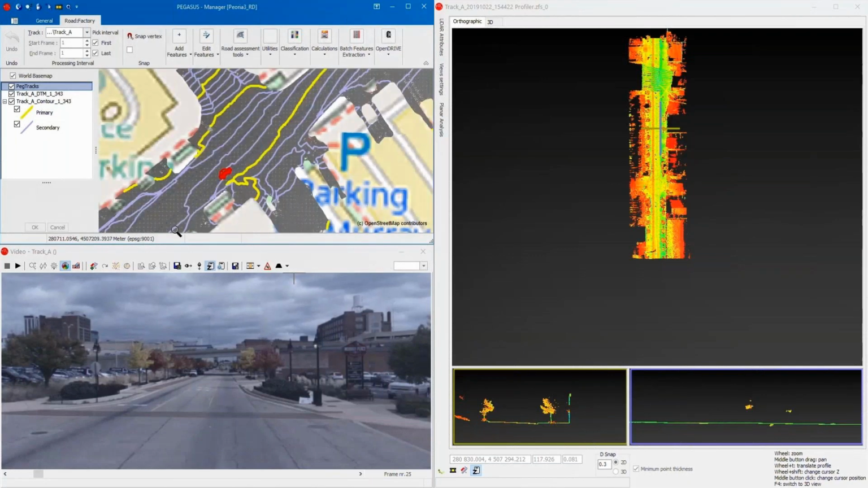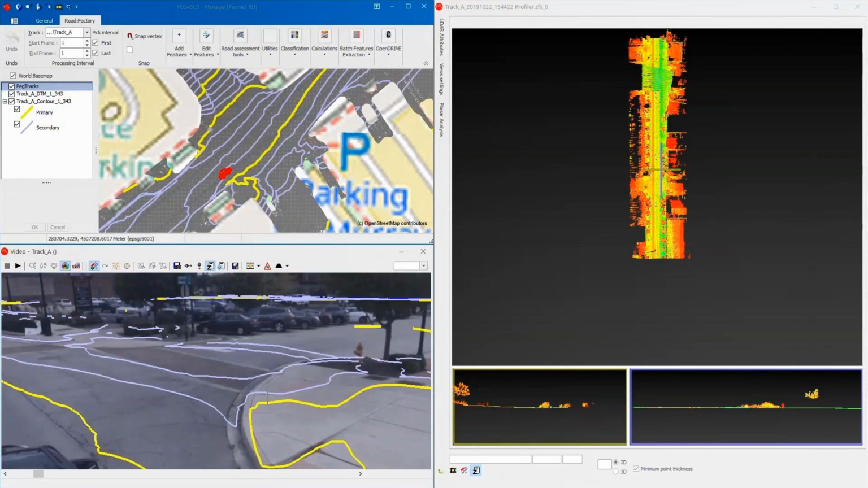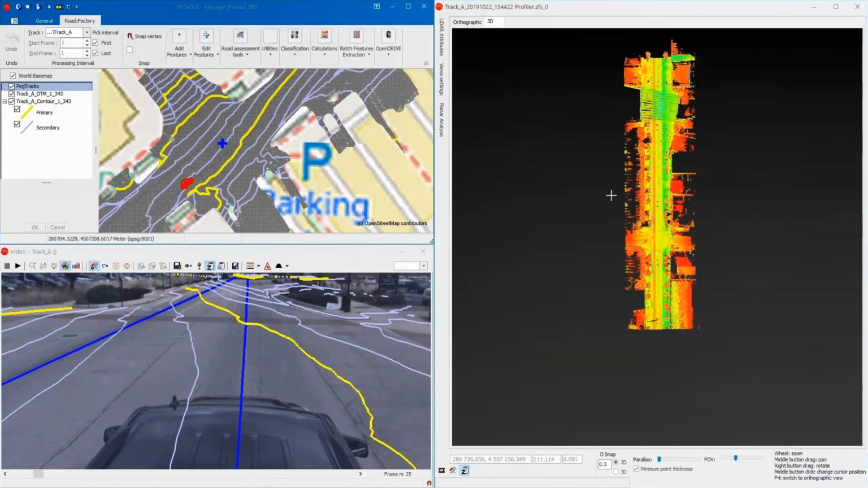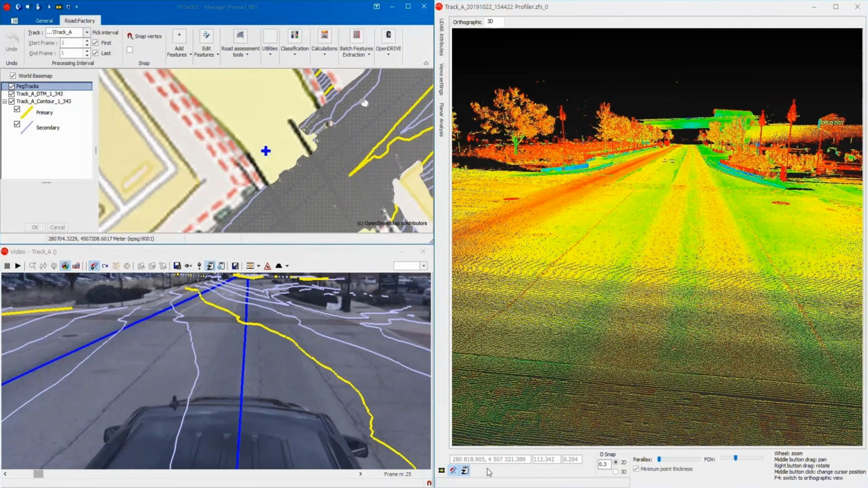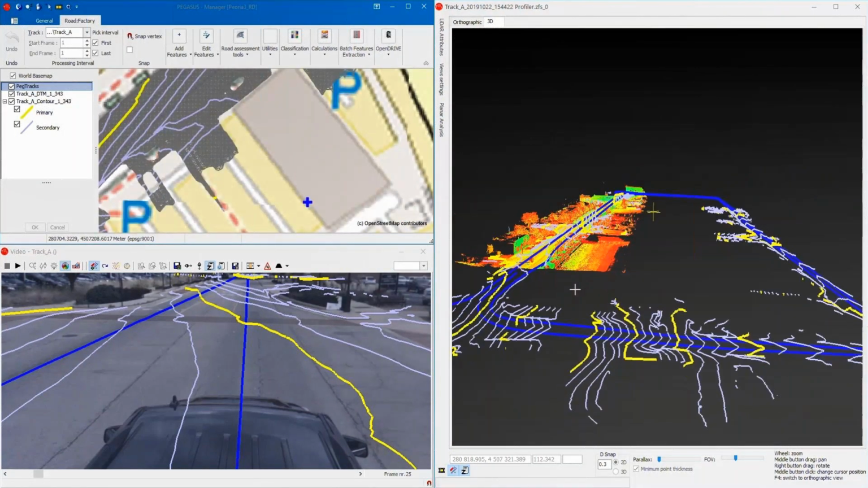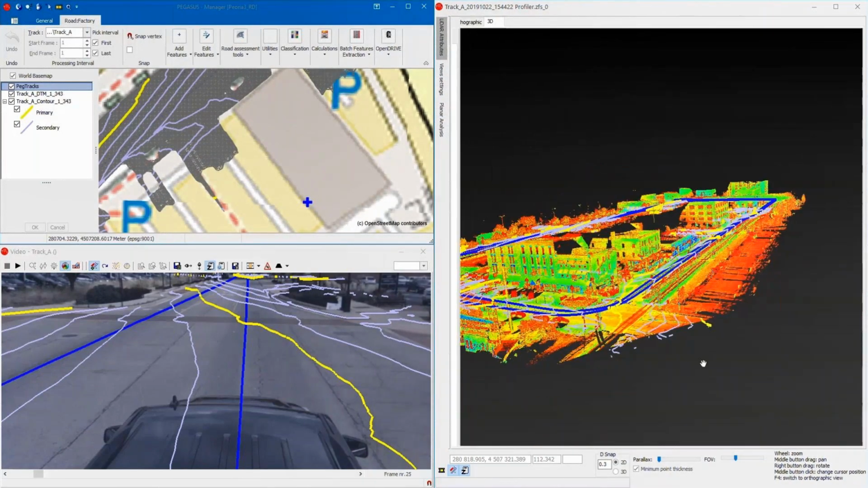downstream production applications. These results are viewable in the map, video, and LiDAR windows within Pegasus Manager. As I said, all data can be exported to shapefile, DXF, or DWG, and this really opens up a whole new dimension to analyzing mobile mapping data and positions users to be more efficient and have far more flexibility in their production workflows.